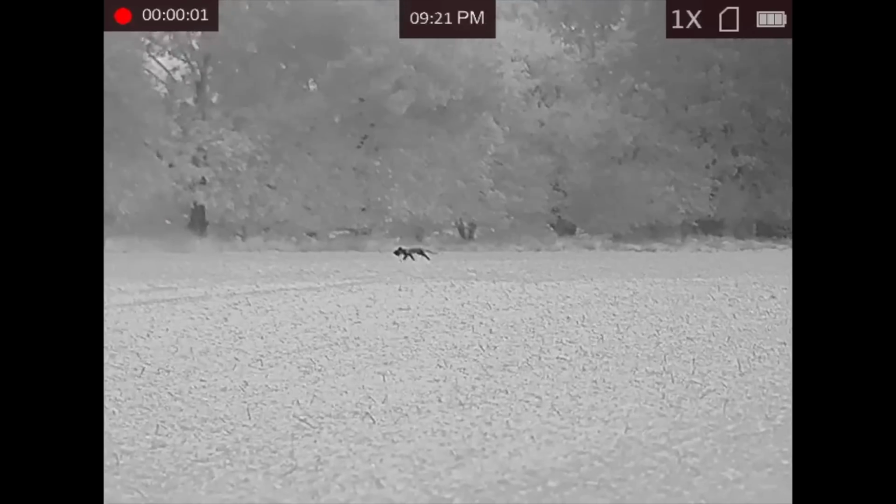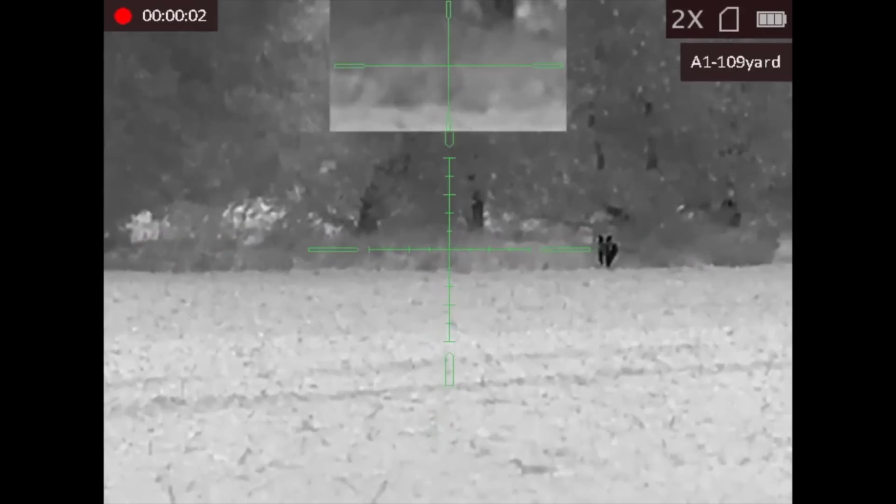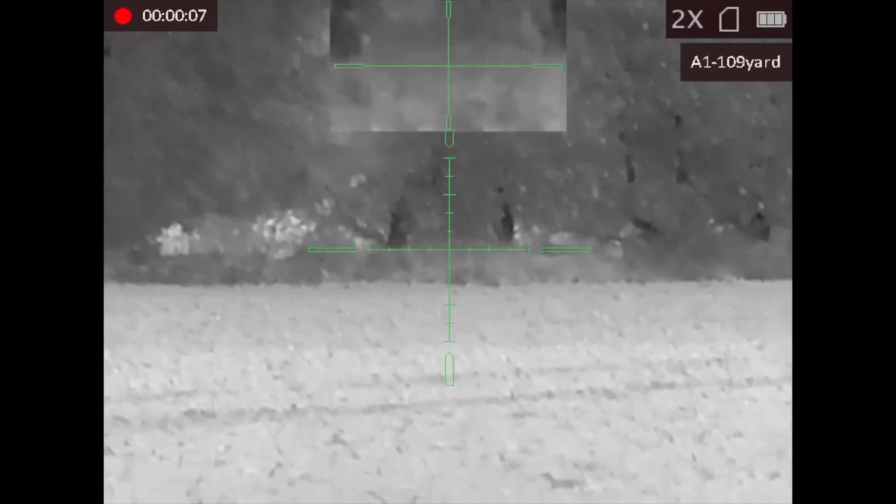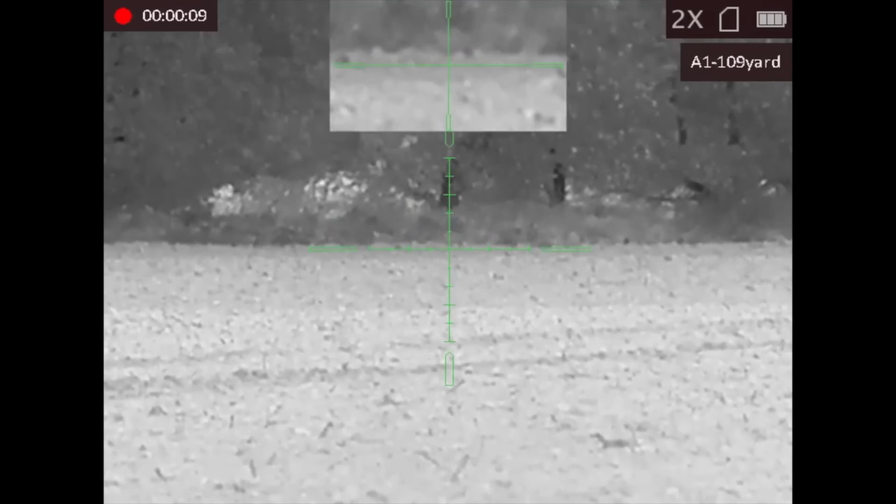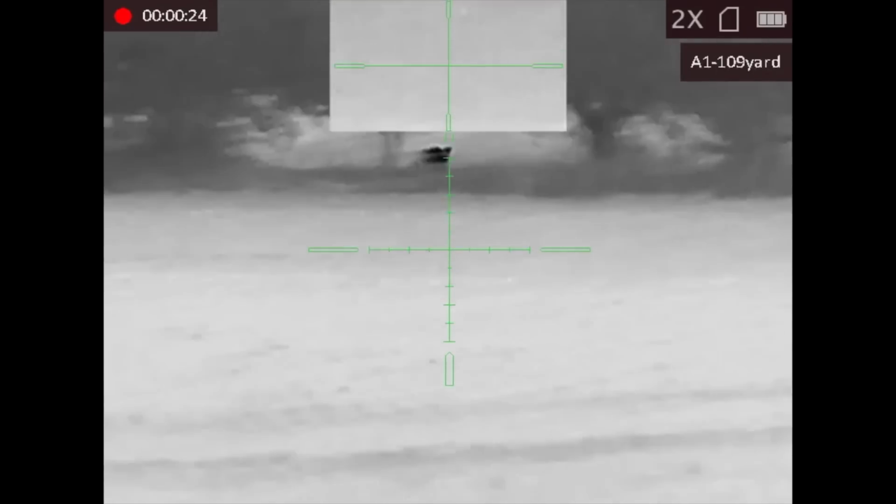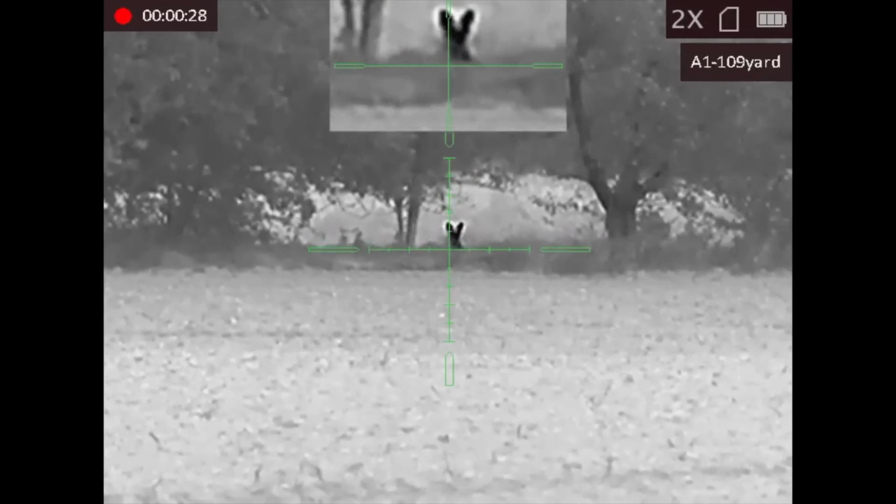Turns out it would all happen really rather quickly. I spun round and there was said fox behind me in the field, so I momentarily captured it on the Falcon and then switched straight over to the rifle just as it annoyingly went into the grass verge. So I spent the next 30 seconds or so frantically looking around with the Falcon, expecting it to pop out somewhere. It does. So again, I get back onto the rifle and try and get steady for the shot.